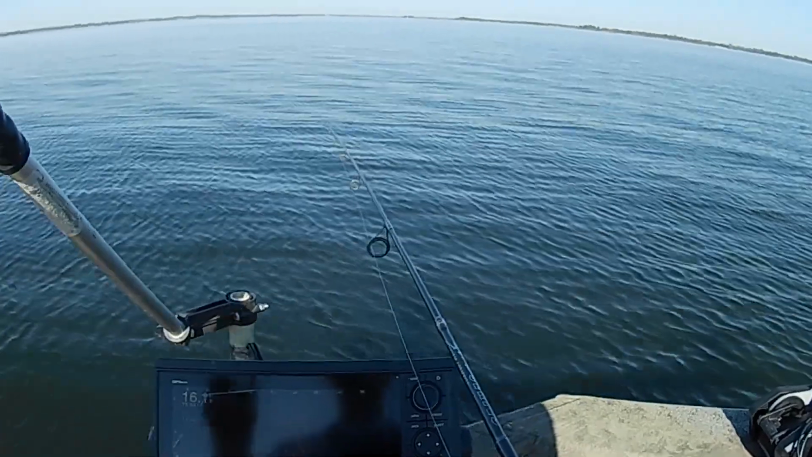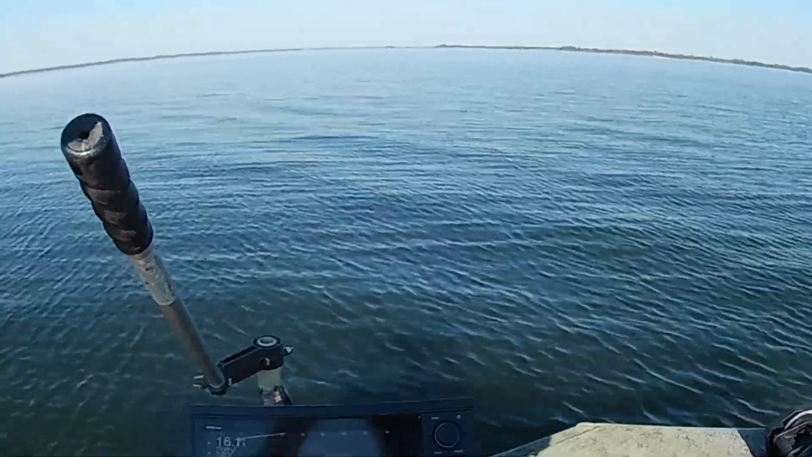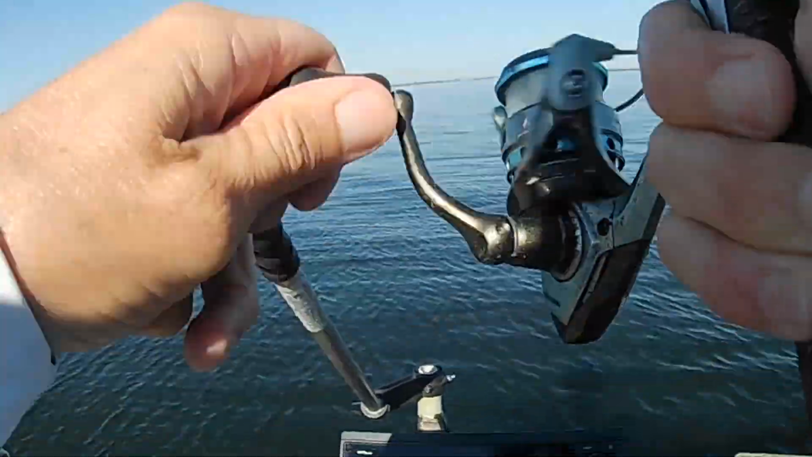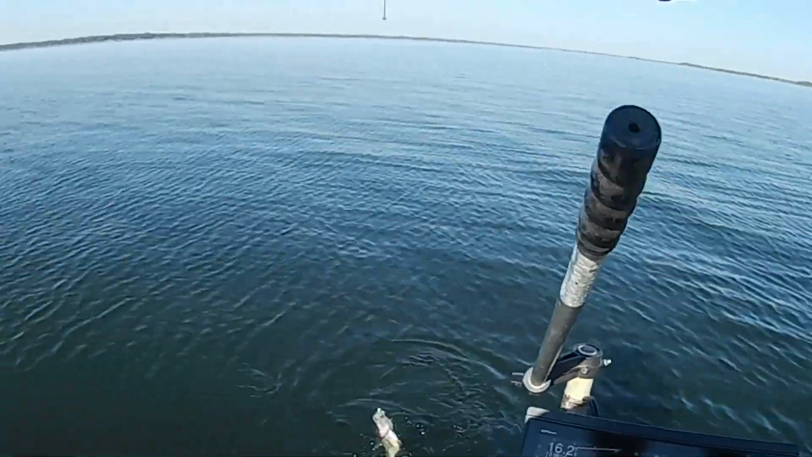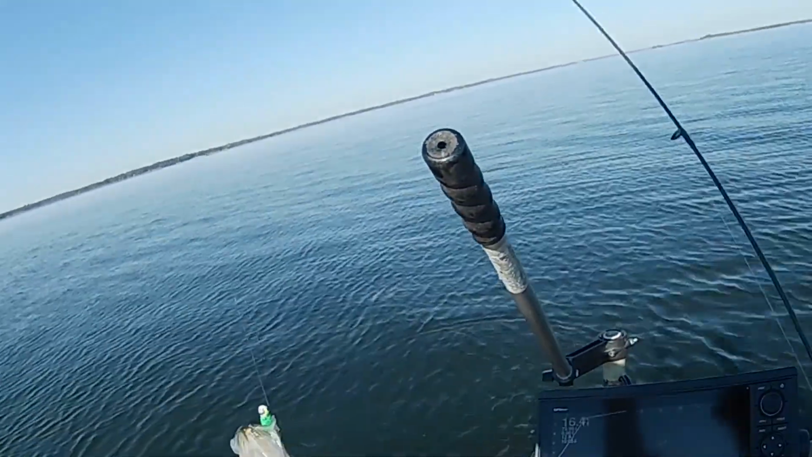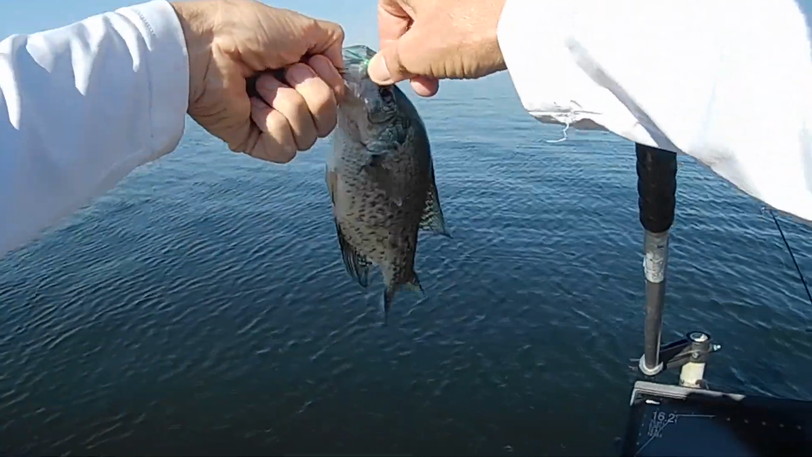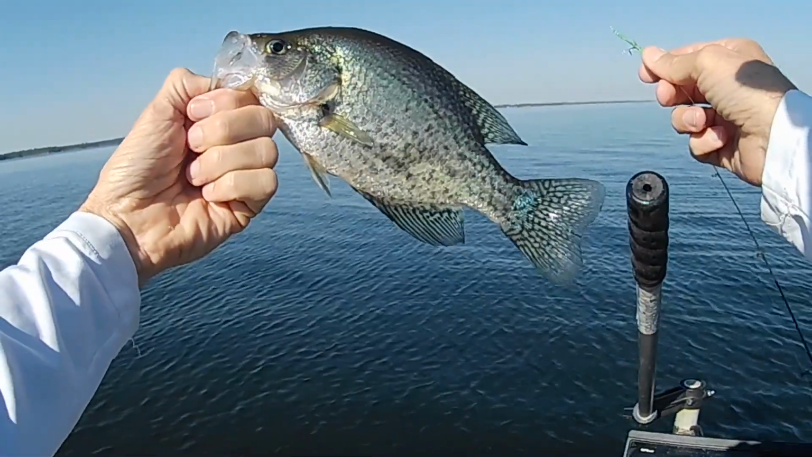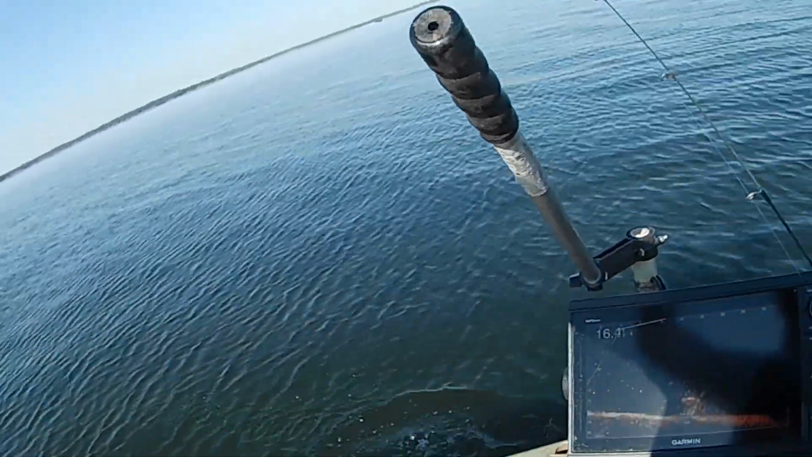Finally had a bite and I didn't get him, or he didn't get me. That one got me right there. Yeah, it's a little keeper black crappie. That's what we got, is a bunch of blacks down there, I guess. Good start though. Heck, I ain't fished 3 minutes, 2 minutes.